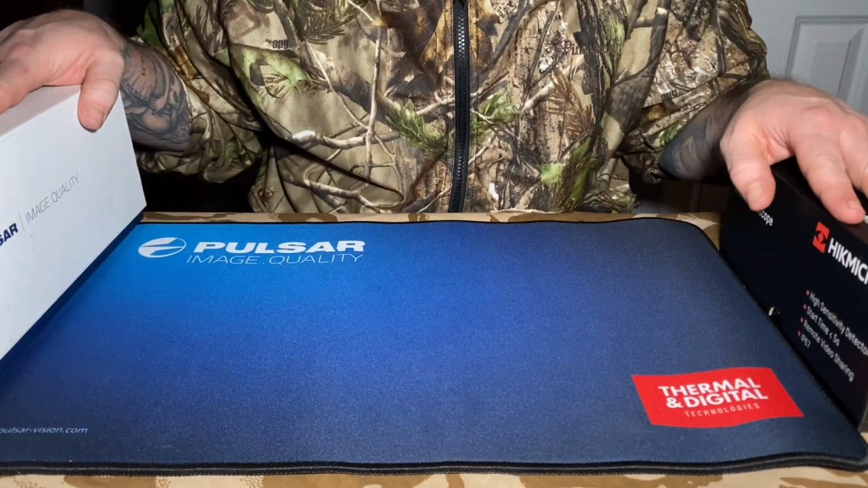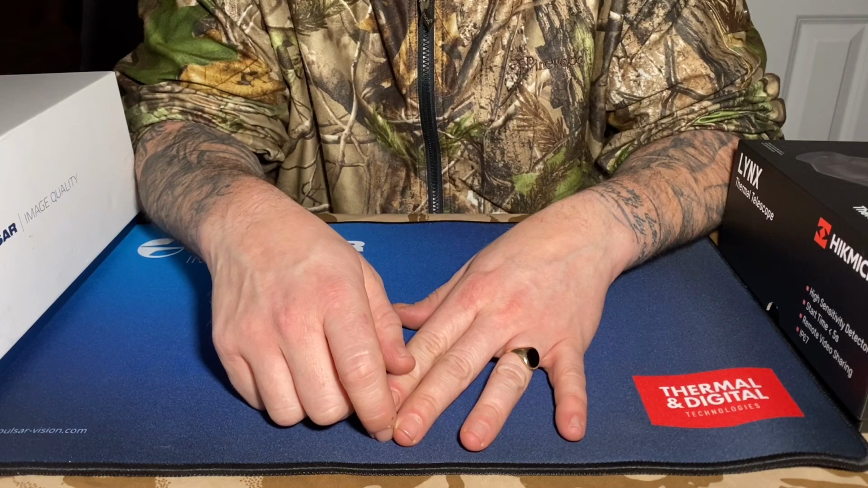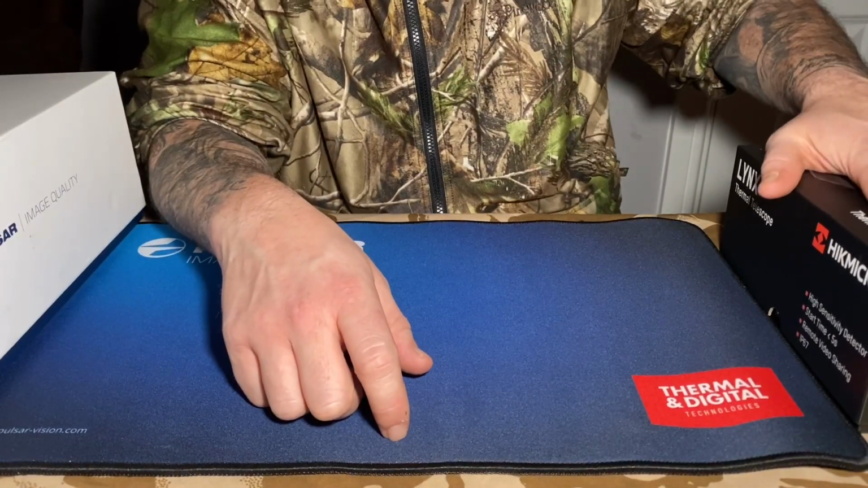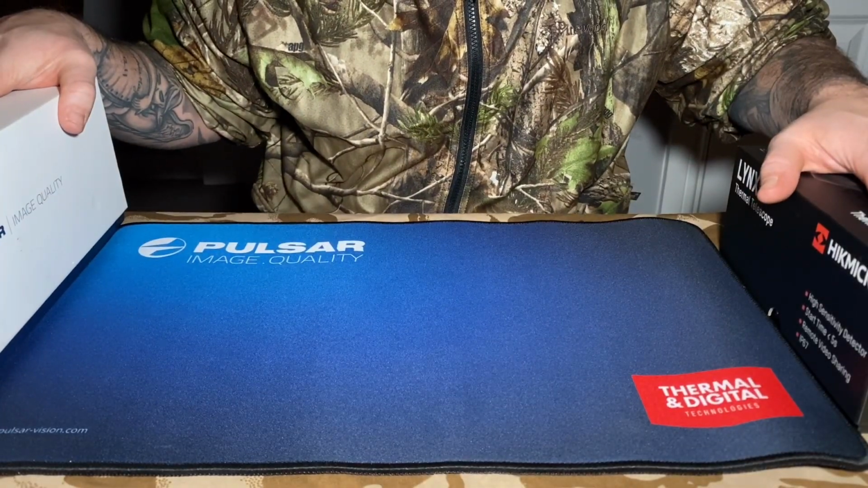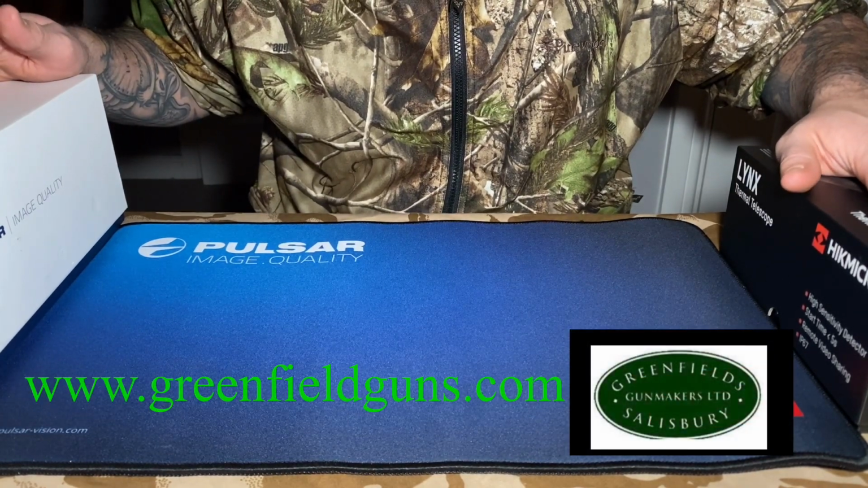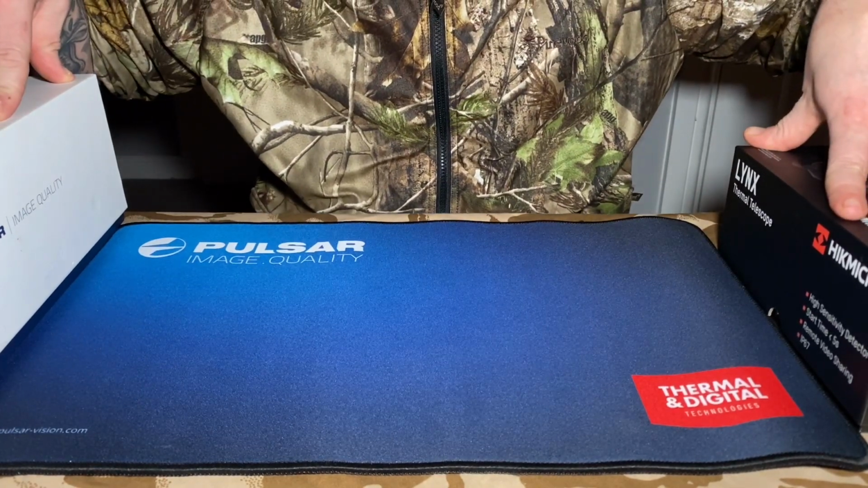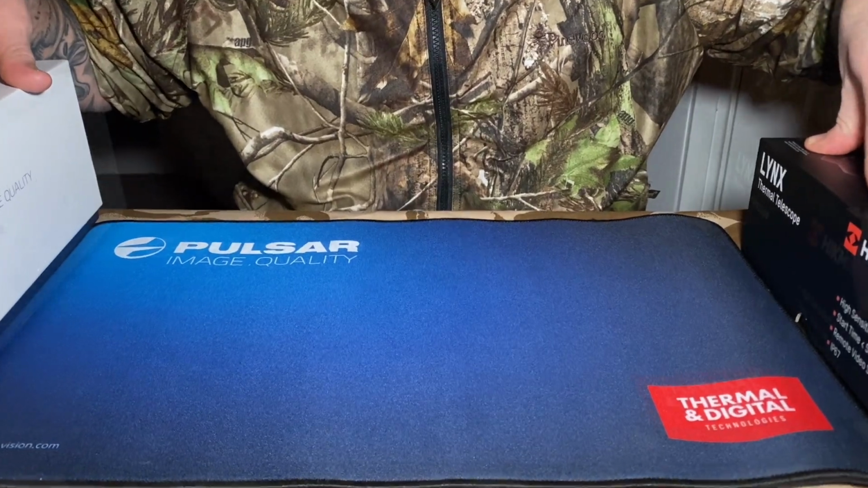So tonight is a little review video based on two thermals, budget and then the top end of the market. This is just purely from experience on what I've seen and experienced from owning this one, the Hik Lynx, and then kindly being loaned this one by Greenfield Guns in Salisbury, which is the Helion XQ50F. Both thermal spotters, both meant to do the same job, but drastically different results. All right, so let's get into it.